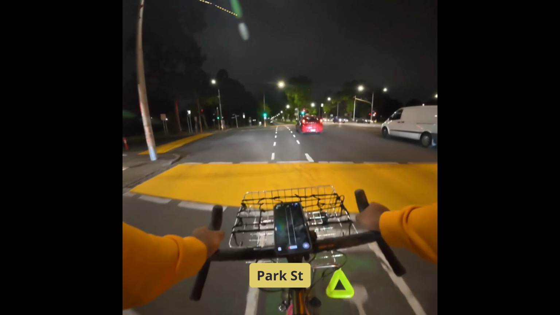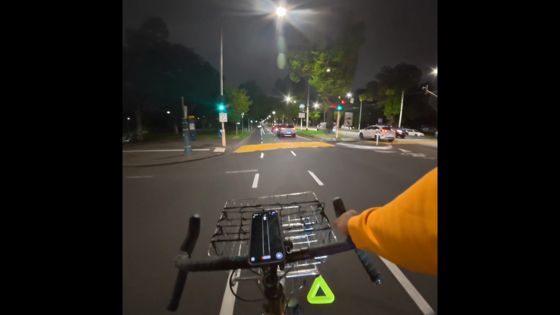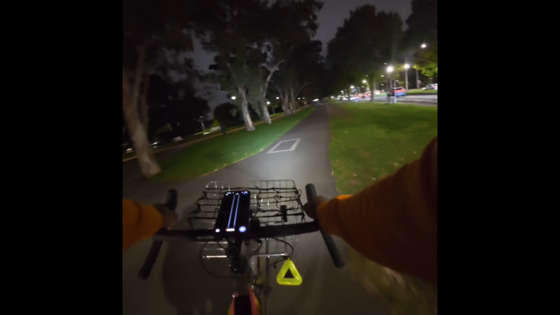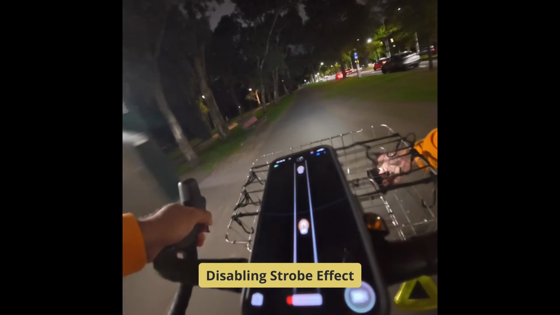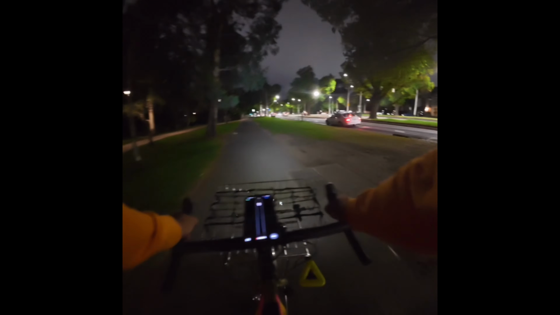This is one of the nicer sort of parts to ride, although it's not perfect. I'm actually not going on it right now. Going to take the Park Street cycleway. Usually I'll head to work down on Royal Parade. Maybe I'll do another video of my commute to work and show you what that's like.